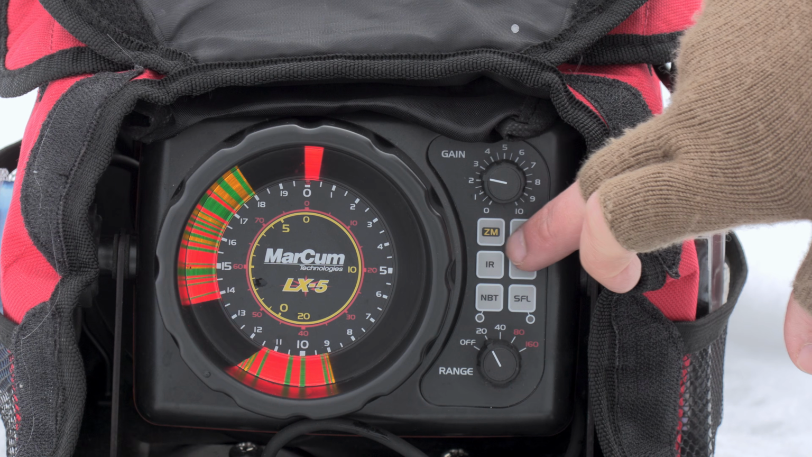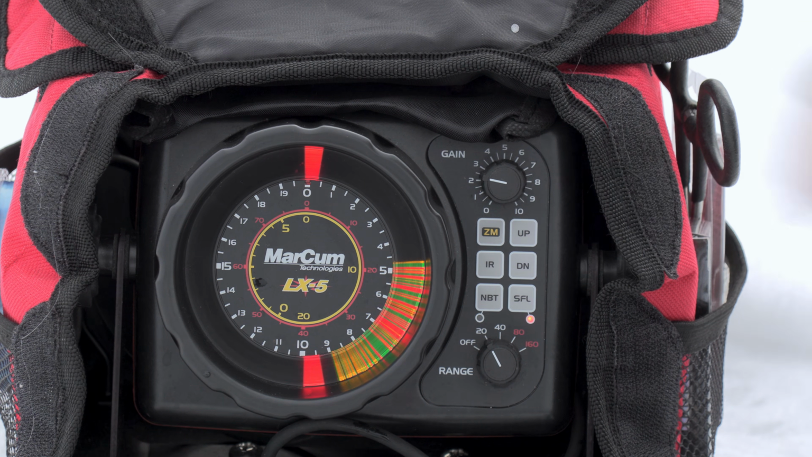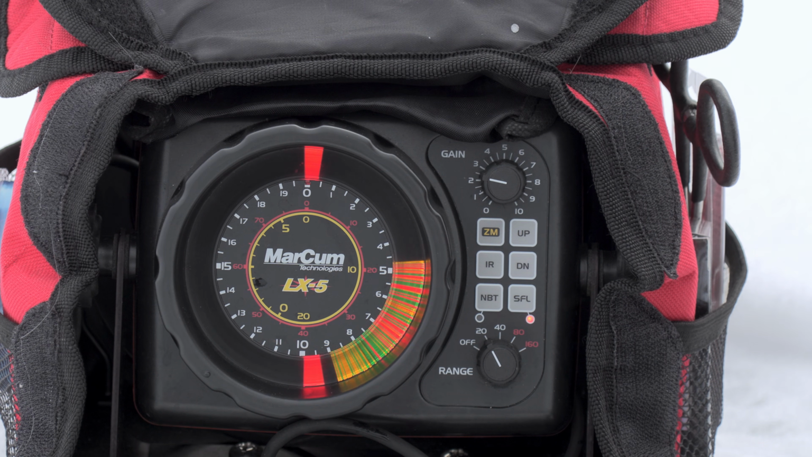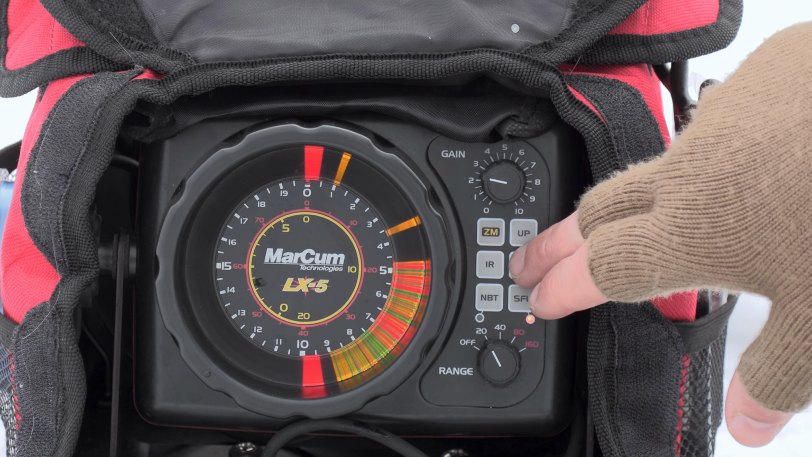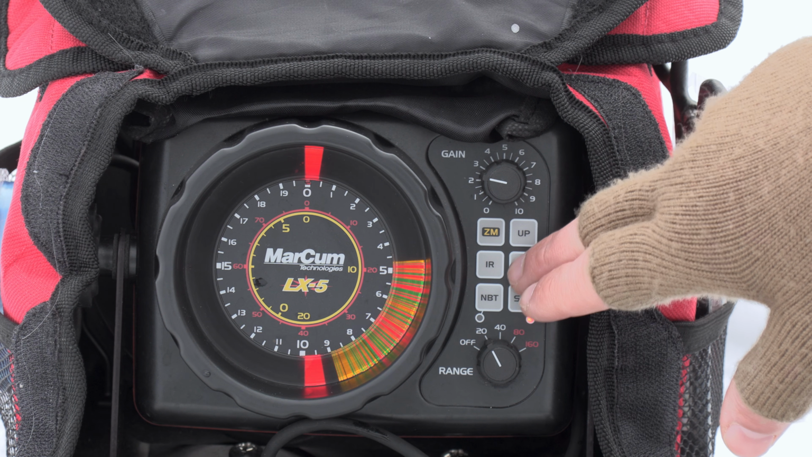So your zoom feature: you press the zoom button, it's going to cut your screen in half. Everything on the right side is your entire water column condensed, and everything on the left side is where your zoom is. If you see there are 2 flashing yellow lines, it's 2.5 feet. Anything within those flashing lines is going to display on the left side.